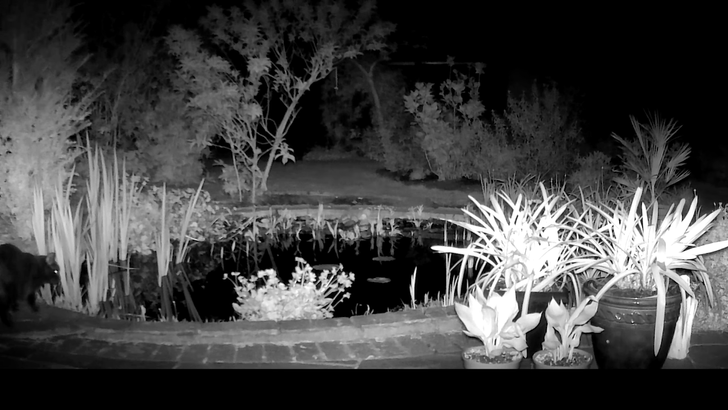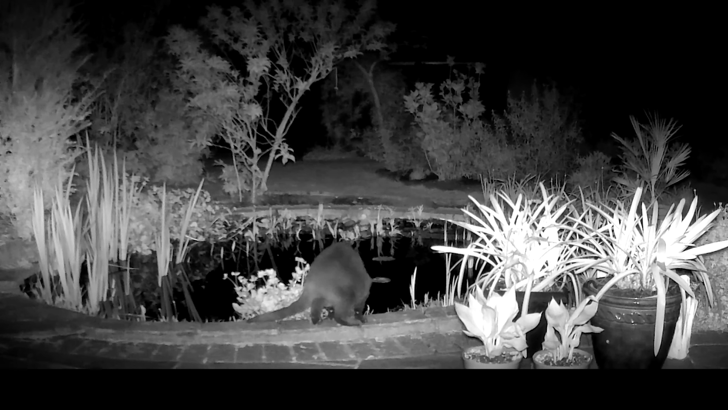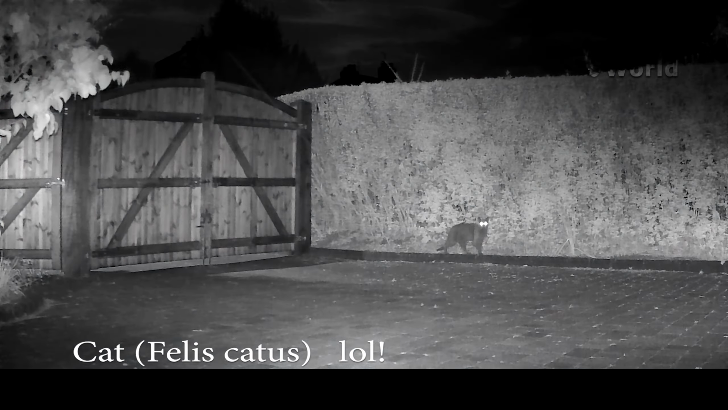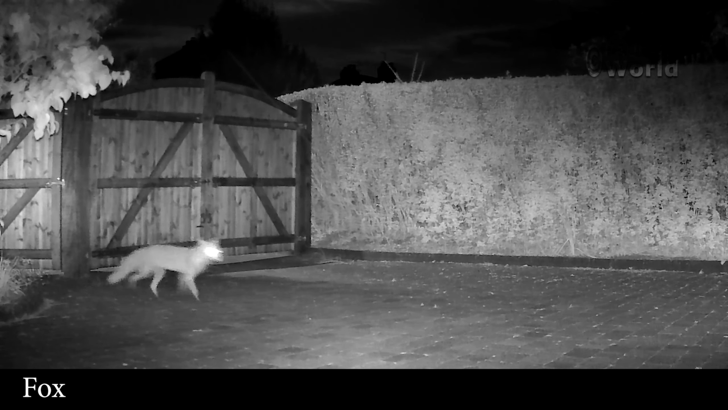And here's the cat back again, looking for newts. I like to put the cameras in different parts of the garden. I want to see where the wildlife is coming into the garden, at what time, and where they're leaving. So our first customer is the cat, comes in from the corner of the driveway gates. And then a fox comes in from the other side of the garden.